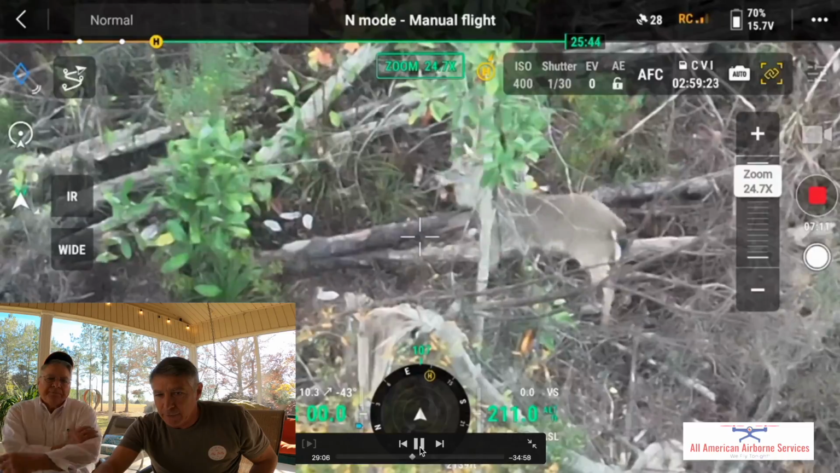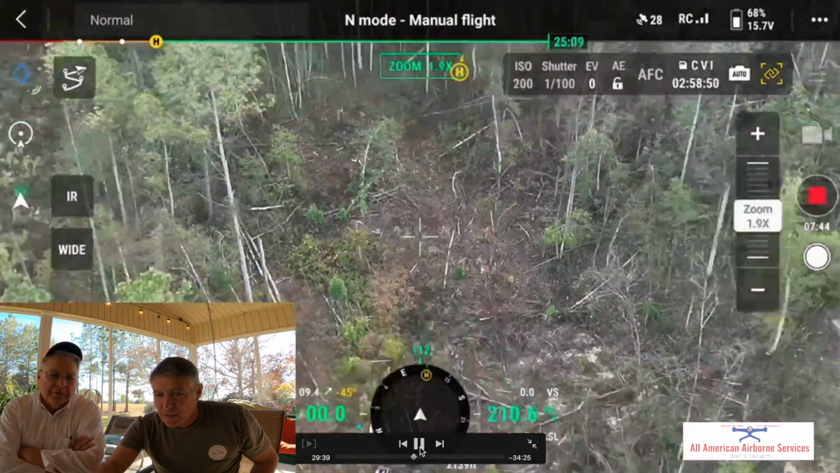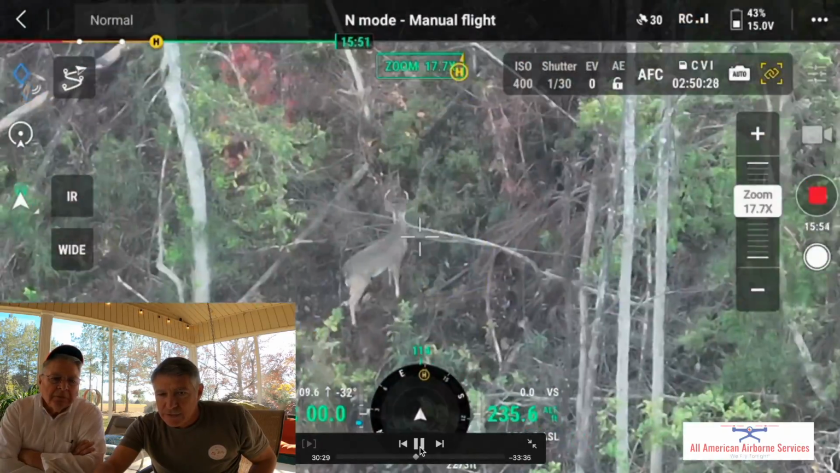I don't know what I'm going to do. So let me go over here. Well, she may not have been hot enough for him to follow. So he runs off, and so let's see.